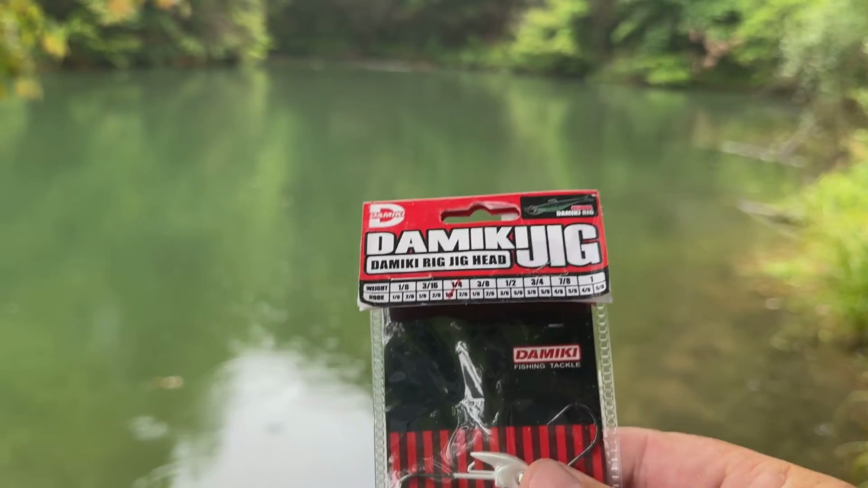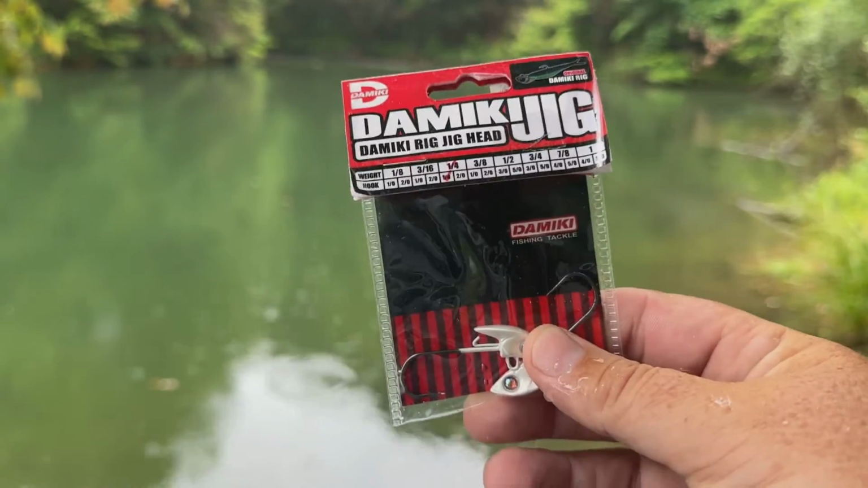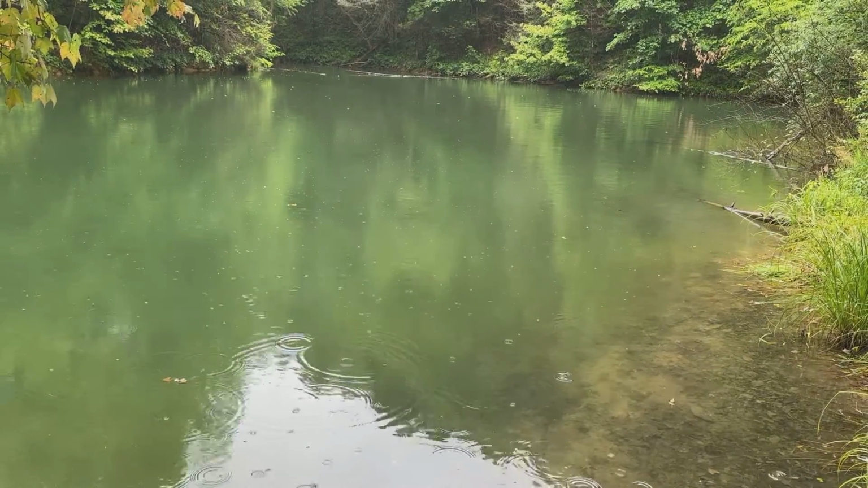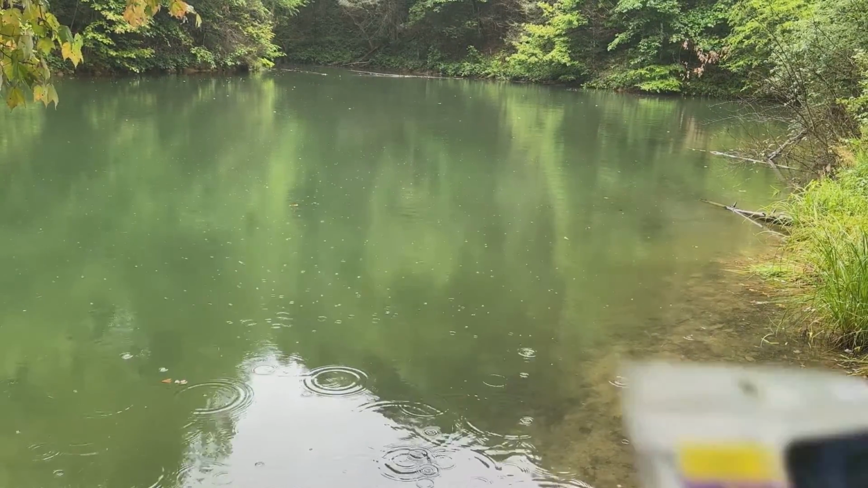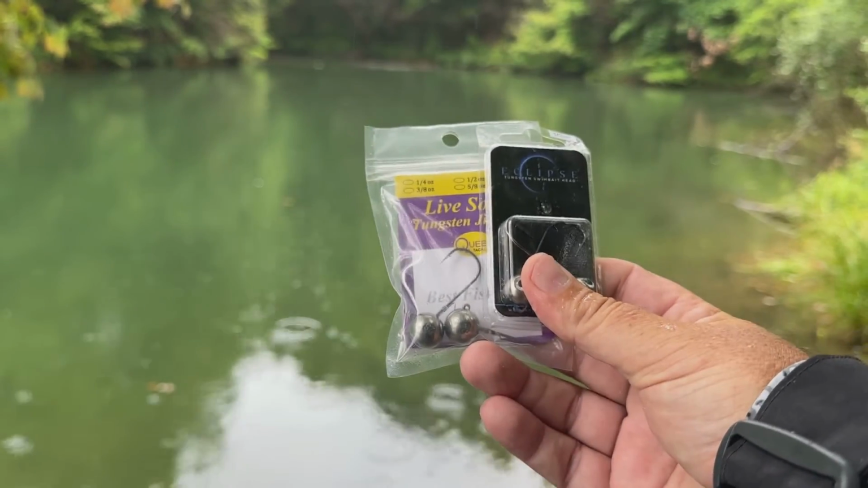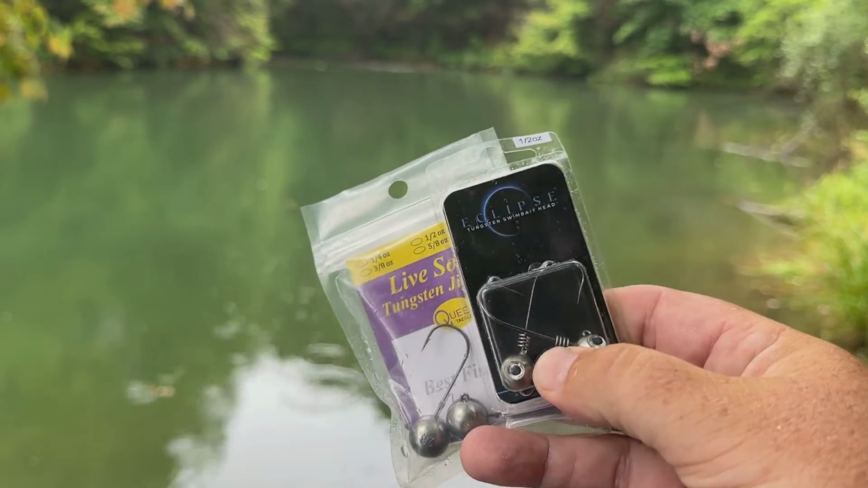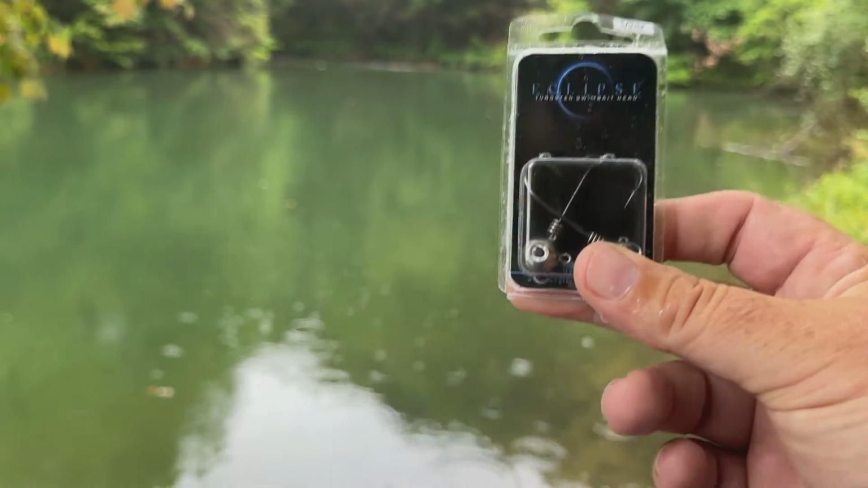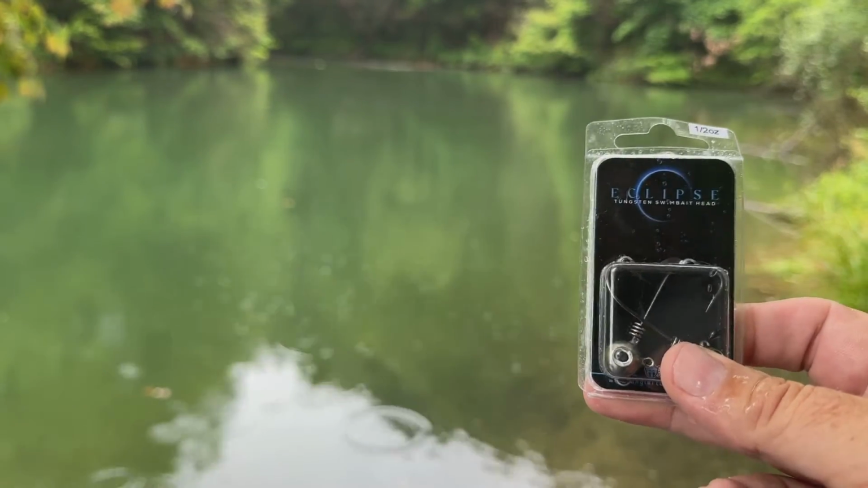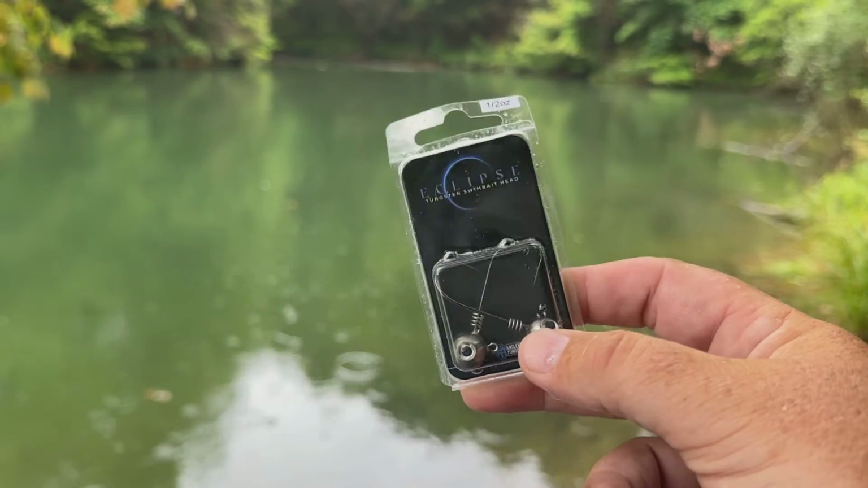Now let's talk about 3/8, 1/2 ounce, 3/4, even all the way up to 1 ounce. Now that's where I really like to get into my tungsten. The deeper, I really need to be able to see it a long way from the transducer. And this is where the tungsten comes into play for me. 3/8, 1/2 ounce. I almost just skip a 3/8 and go to a 1/2 ounce.